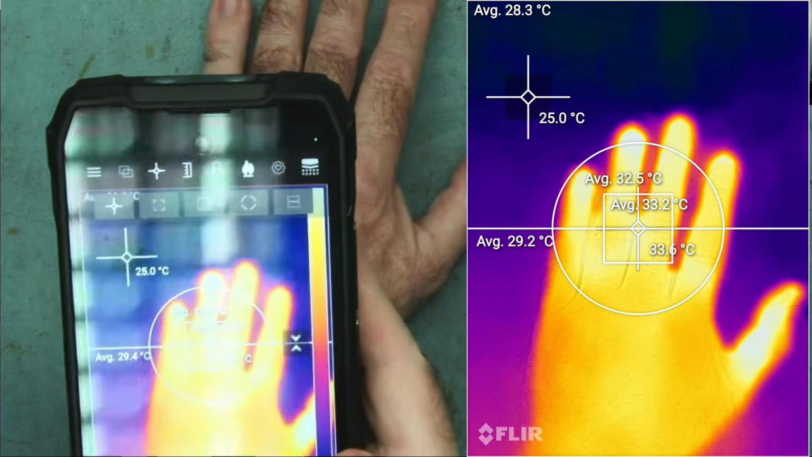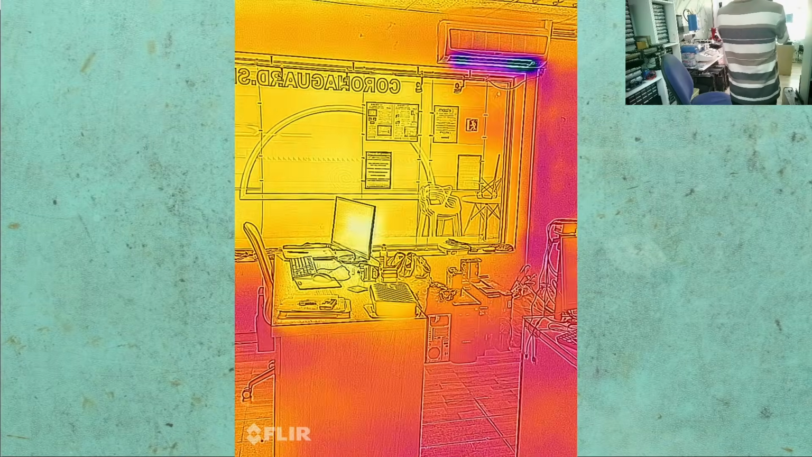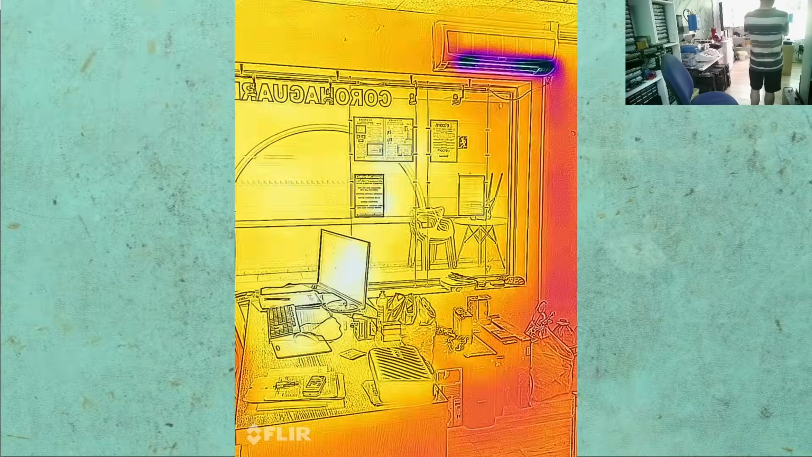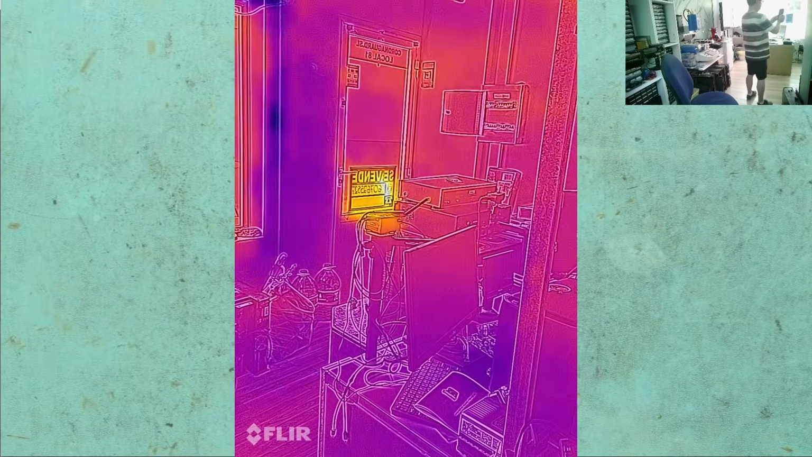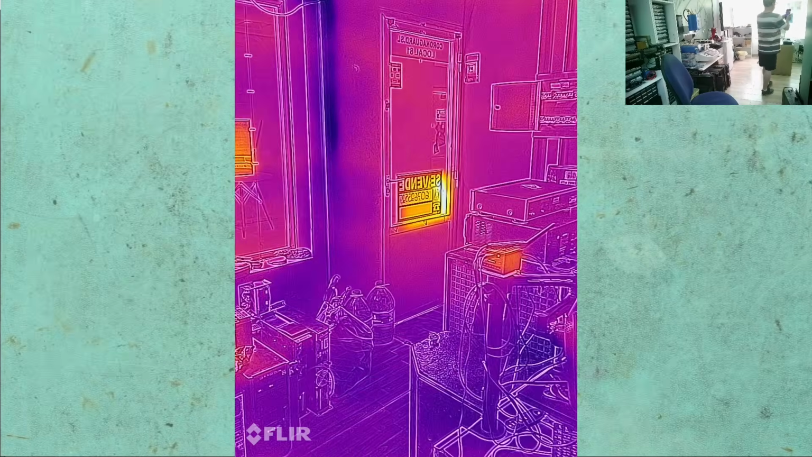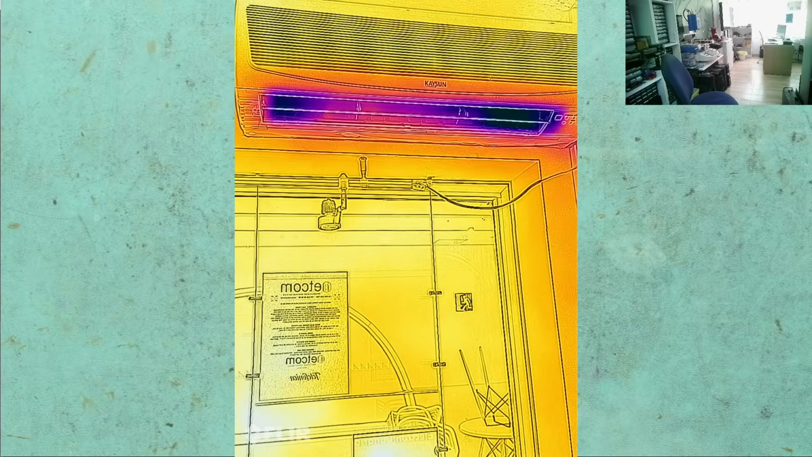Let's have a look at the air conditioner in the office. Okay, so I have the aircon switched on. You can clearly see the office there actually. We get an outline of all the various things in the office. You can see that. So for example, that's the doorway. This is the aircon.